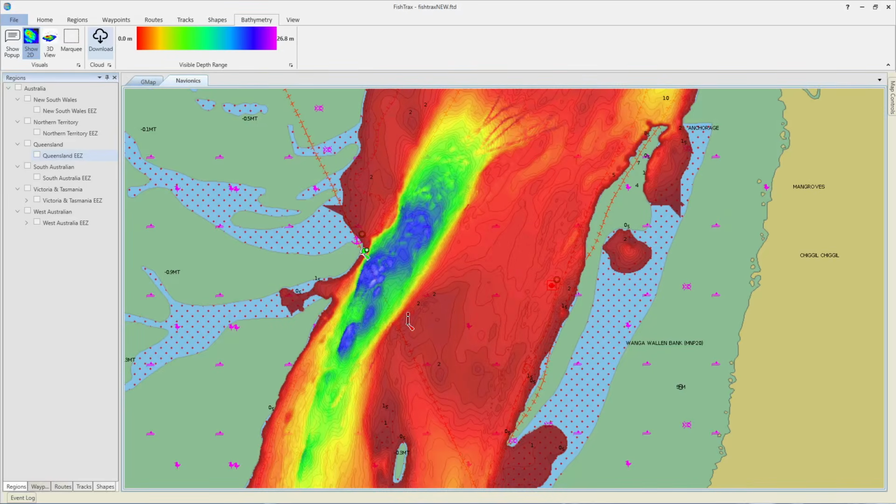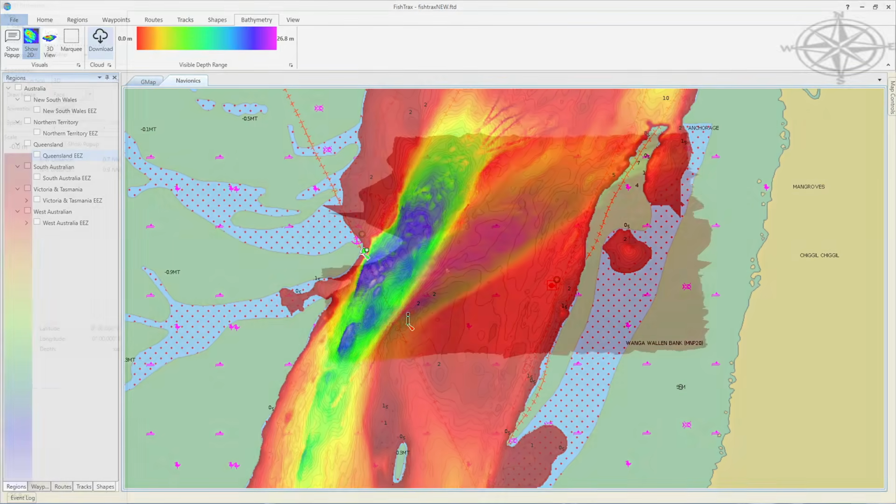Overlaying the 2D view of the 3D bathymetry makes it much easier to see that there is structure down there that is worth investigating. The drop-offs on each side are quite steep, and you can see the structure on the bottom in the deepest part of the channel. And there's even more structure at the northern end where it starts to shallow up.